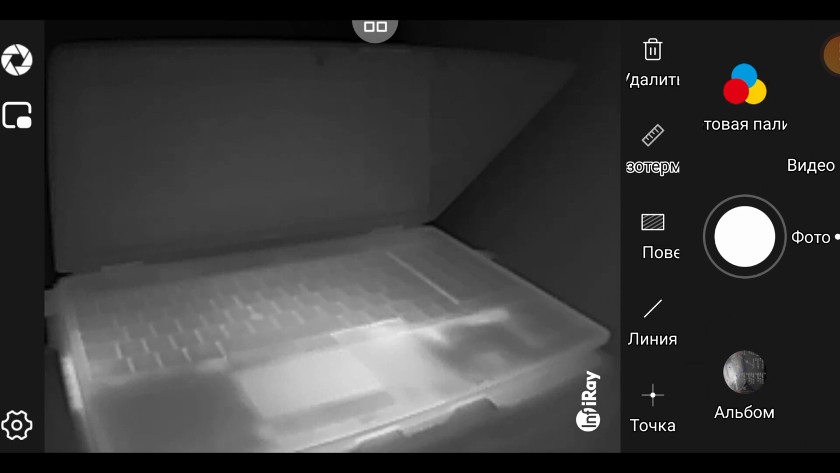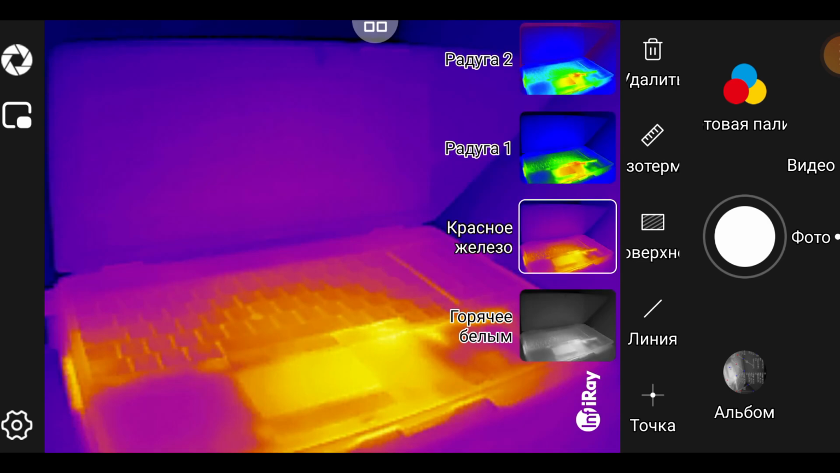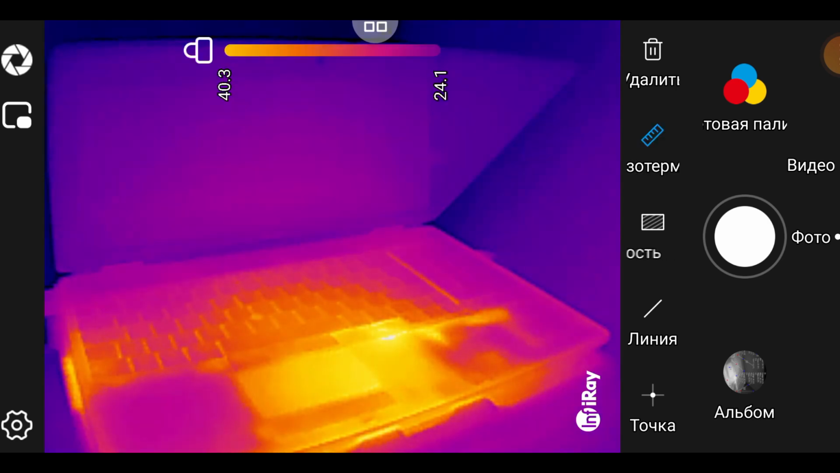Of particular interest is the isotherm, which can be turned on and off. It can only be enabled for color palettes. Turn on the color palette and turn on the isotherm. It shows how the color of the image relates to temperature. There is a lock nearby. You can press it.